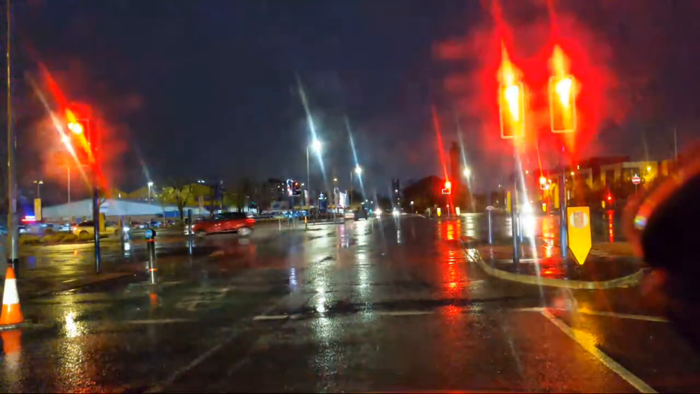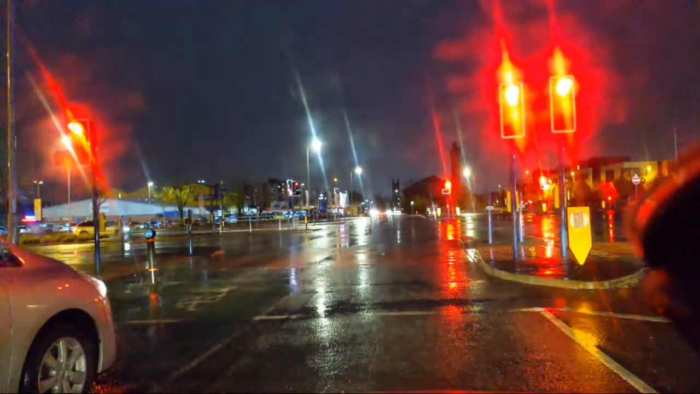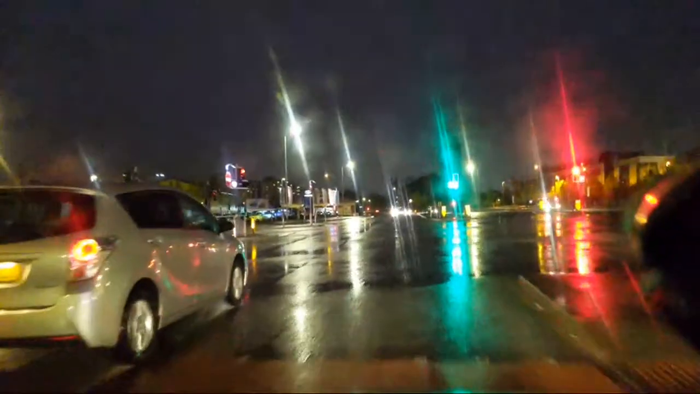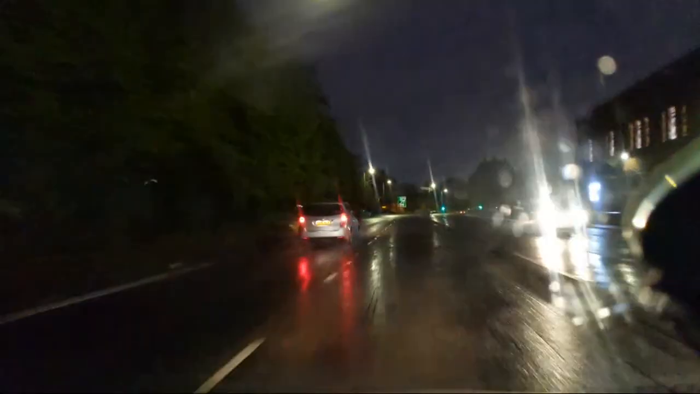This car's going to undertake me, which is fair enough, although it's probably best to wait till the lights change before you do it. But I want to be in this lane because I need to go right when we get to the motorway. Although I was going to go a different way, but it's too late for that. Oh, we've got the snowflake icon up, which means possibility of ice. Oh God, British springtime, eh? You gotta love it.